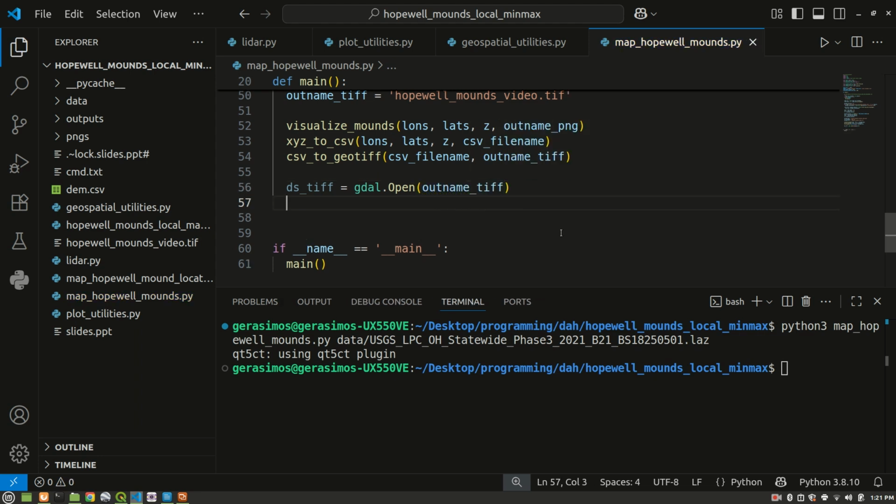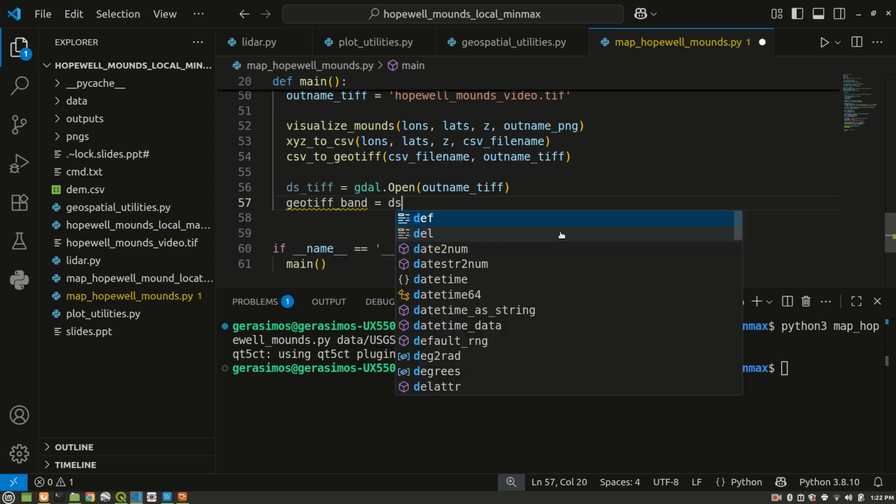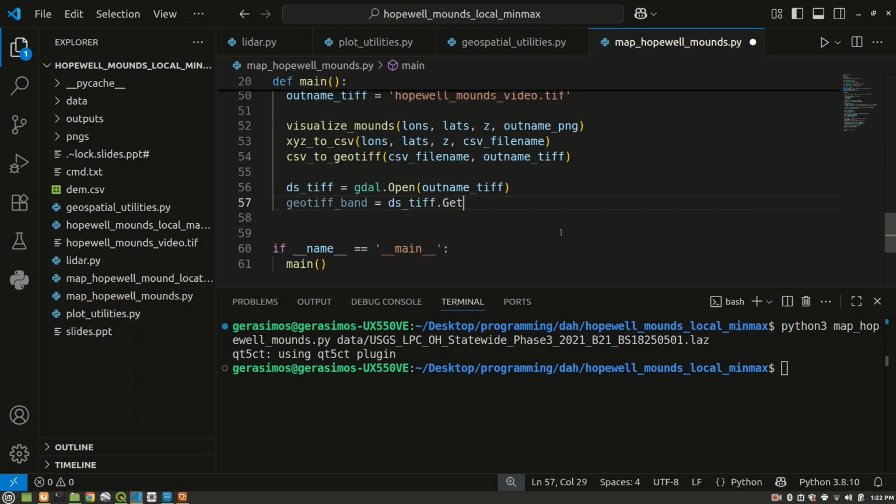All right. Next thing we're going to want to read the band from that GeoTIFF file as a 2D array, a numpy array. So what we're going to want to do here is say GeoTIFF band equals ds-tiff.get raster band 1 .read as array.